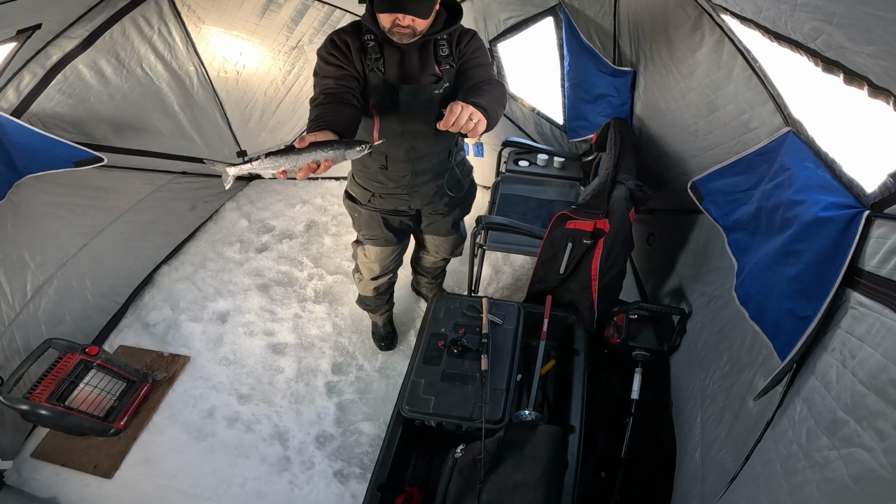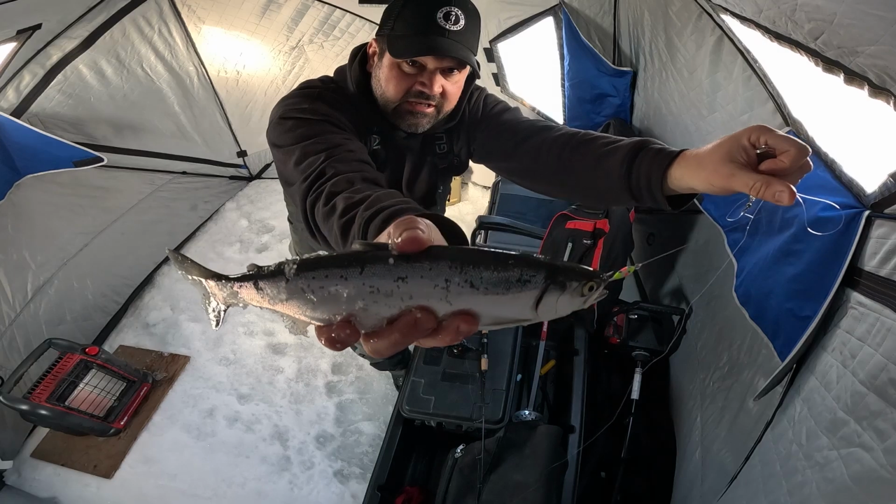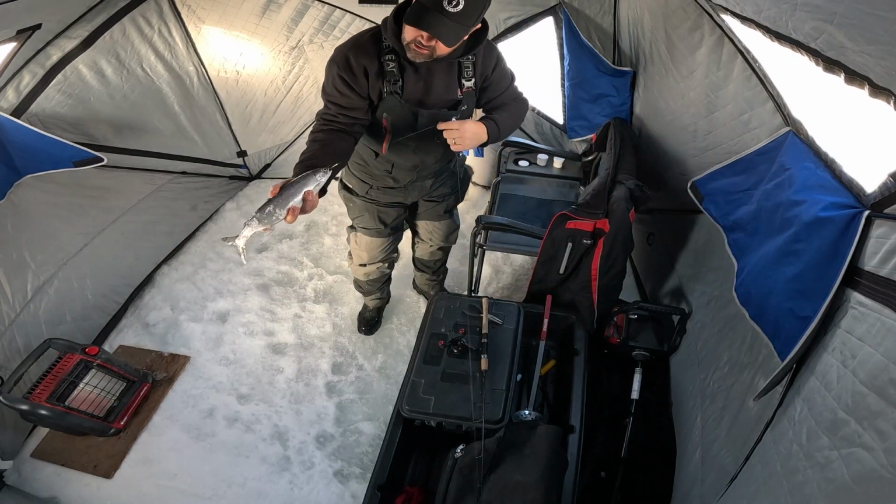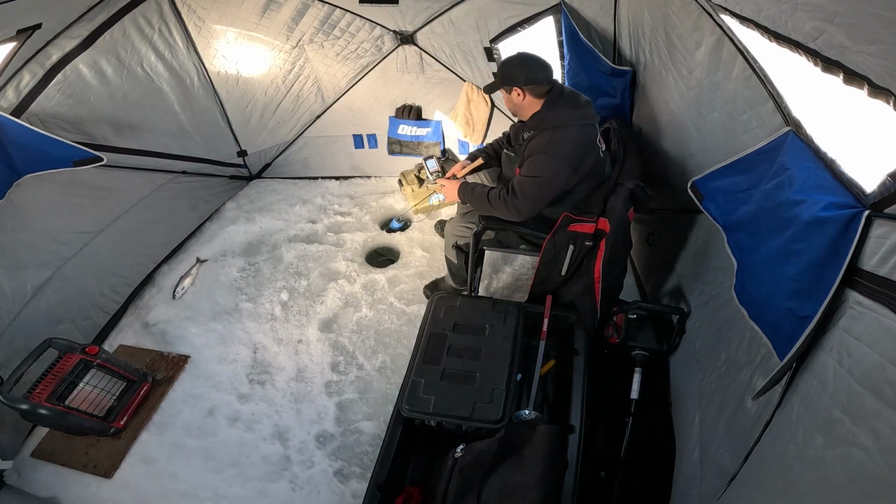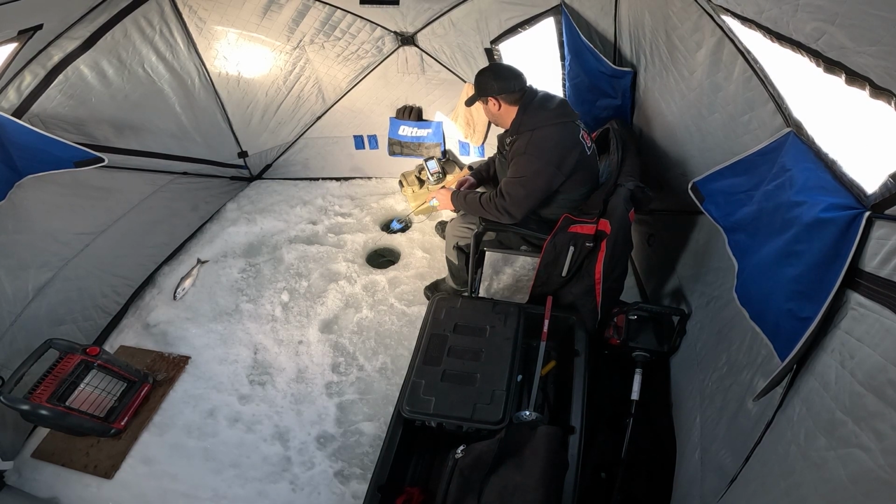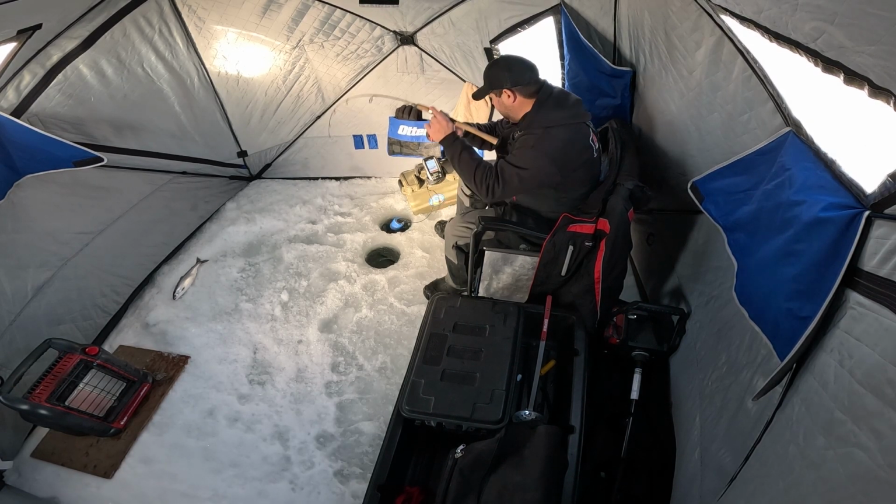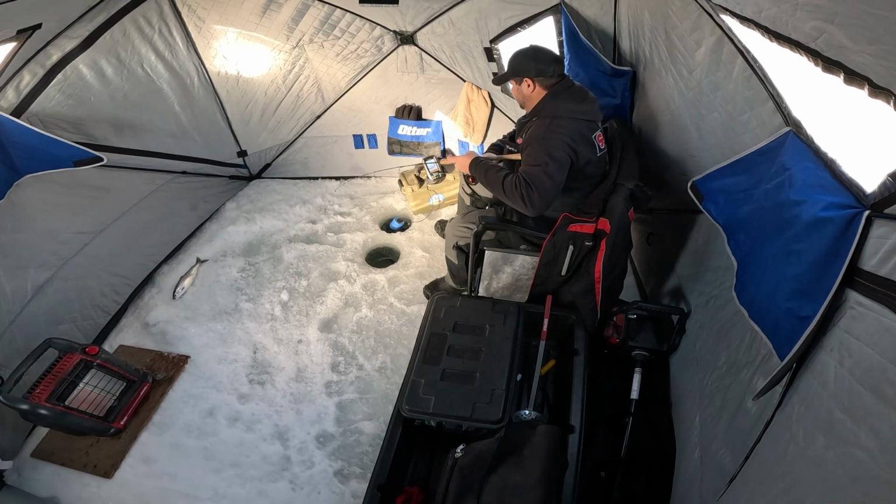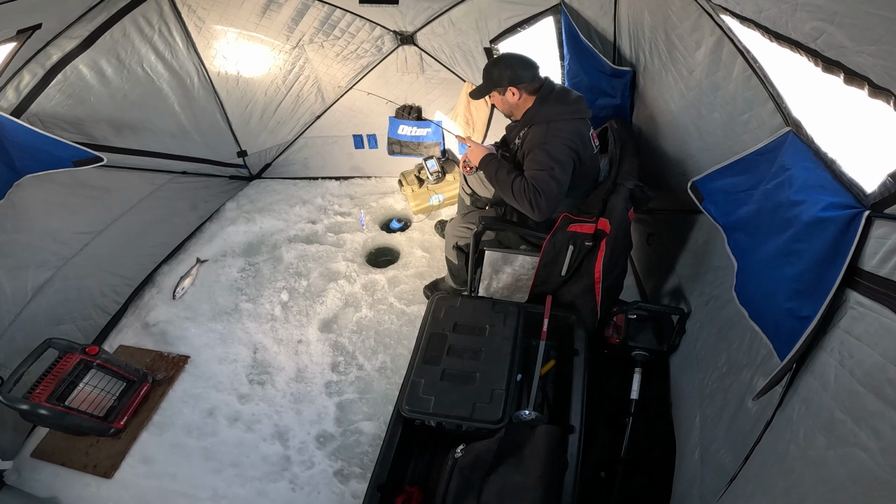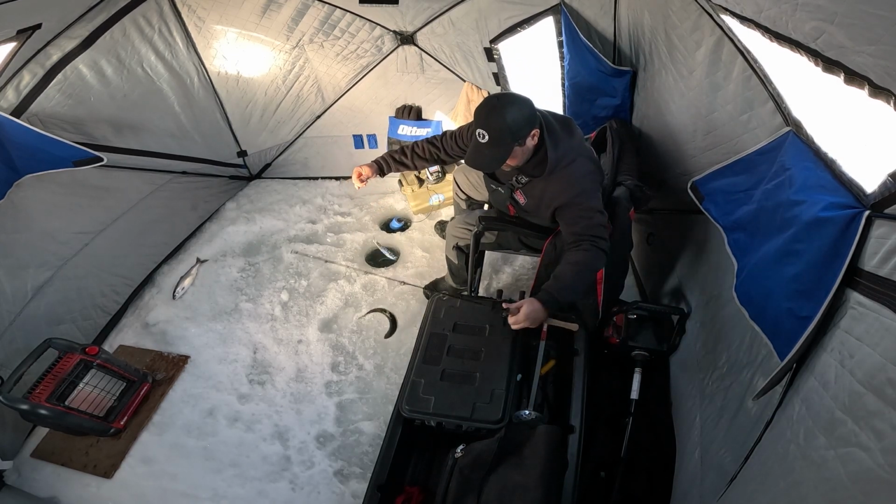I've got one of our local jigs here. It's called the Wonder Bread jig, and he completely smashed that. There's one. Perfect. Oh, we got some active fish here. There we go. Very active. That's a decent one.